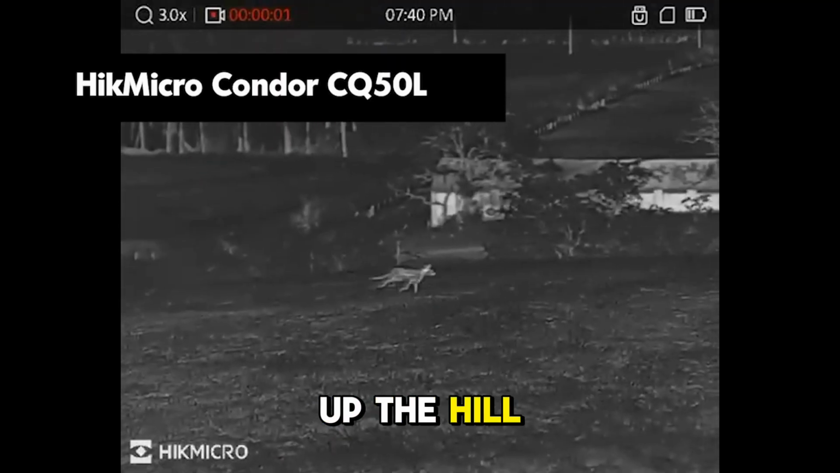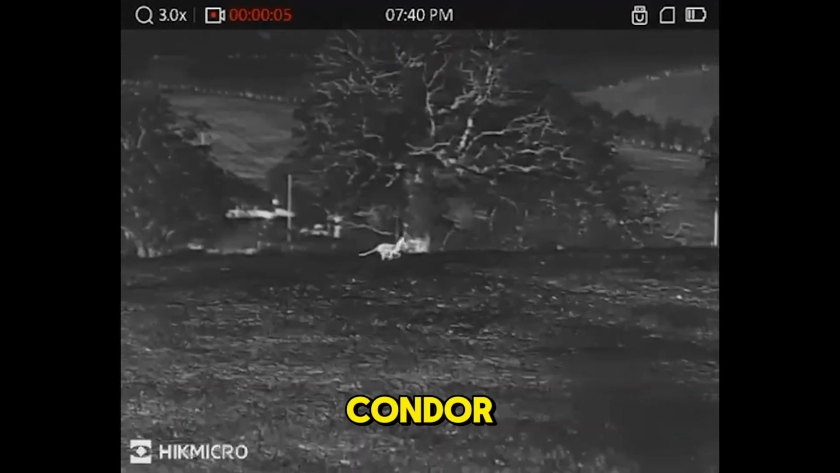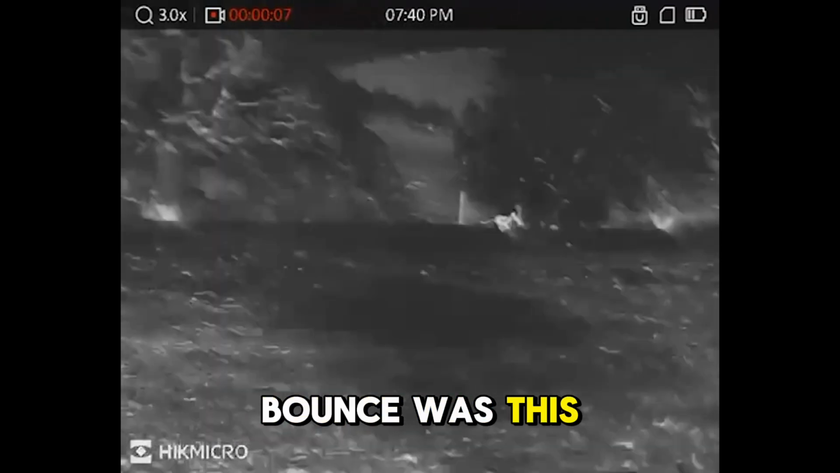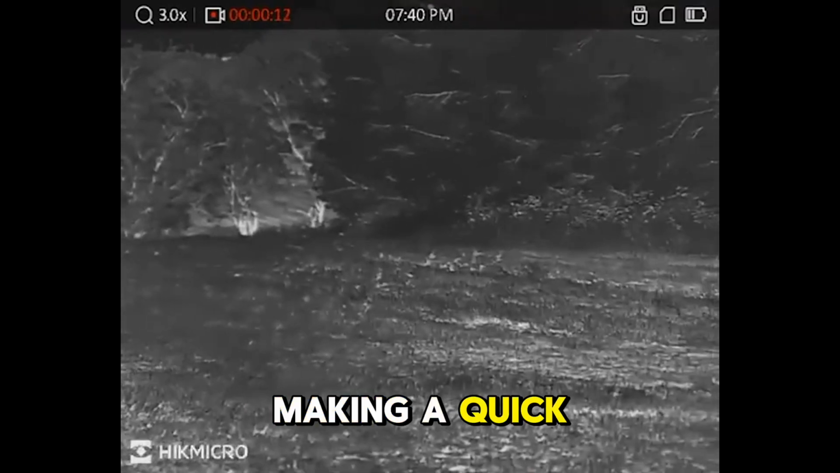So I'm walking up the hill and it's really a hot muggy night. It's going to be a test for the Condor, and the first thing I did bounce was this fox, and I recorded it on the other side of the hedgerow making a quick exit.